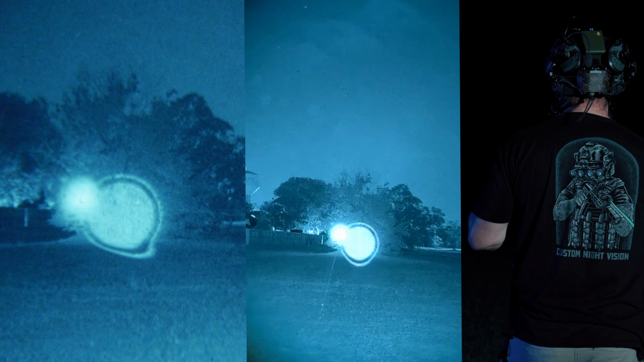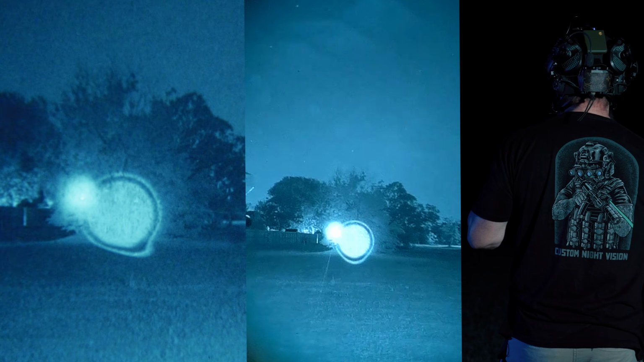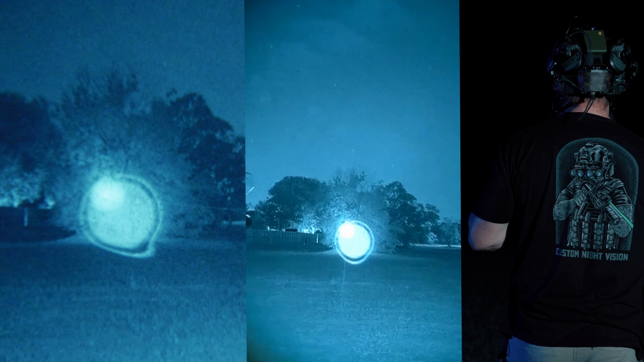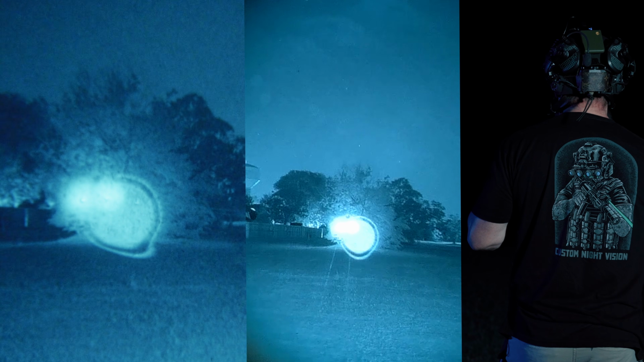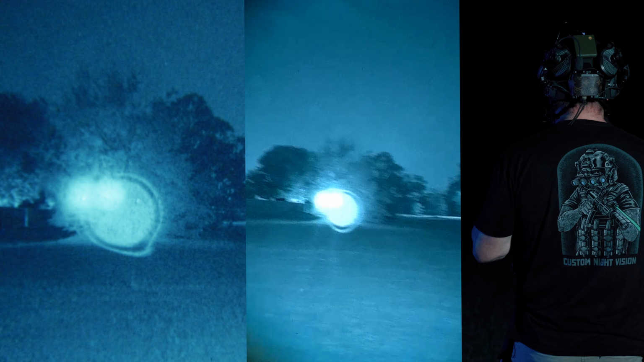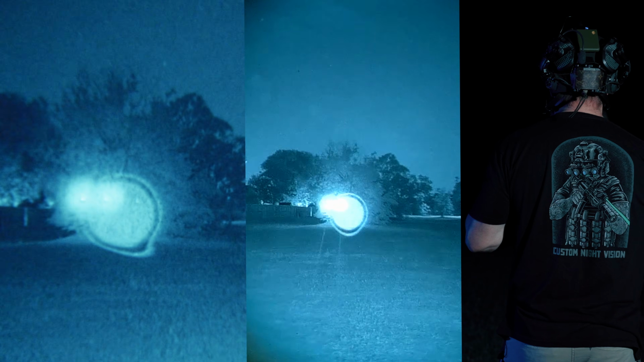And the NGAL, somewhere in between. I think the RAID XE probably has the best output on the illuminator. The NGAL is probably a close second. I mean they're right there, neck and neck, and then the PEQ-15 is just right behind them.